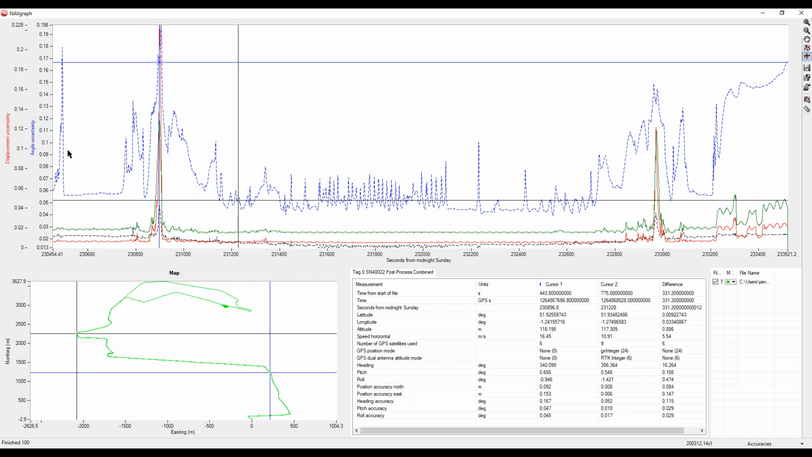You can see that heading, although it's got a few spikes, is coming down between 0.04 and 0.07. That's where it's kind of resting throughout the survey. And then you've got a pitch accuracy, which is between 0.01 and 0.02 throughout the main part of the survey here. And you've also got the position accuracy. If you look on the left here, you can see the altitude.